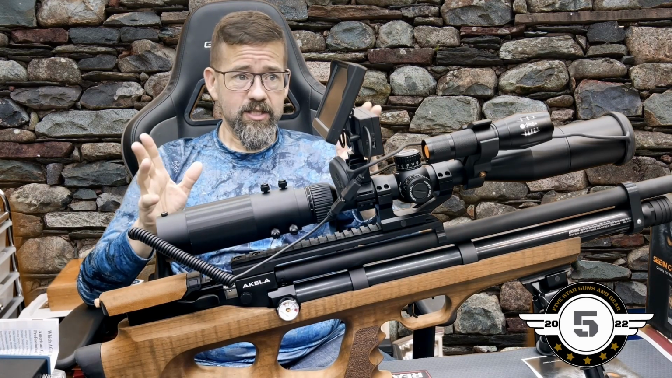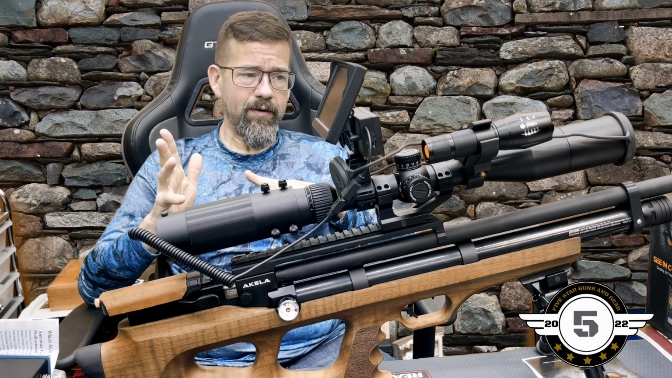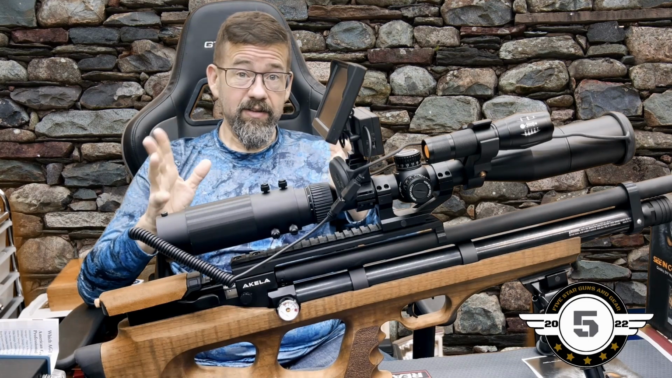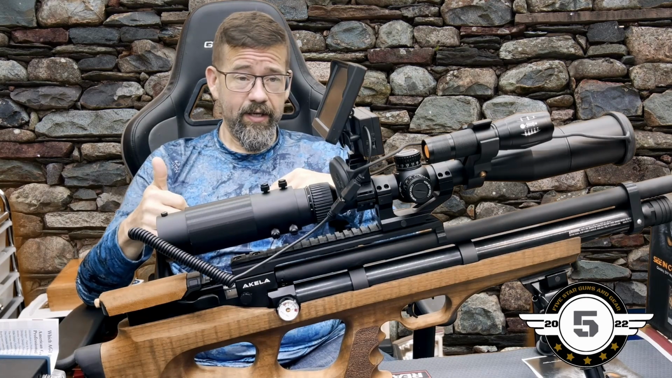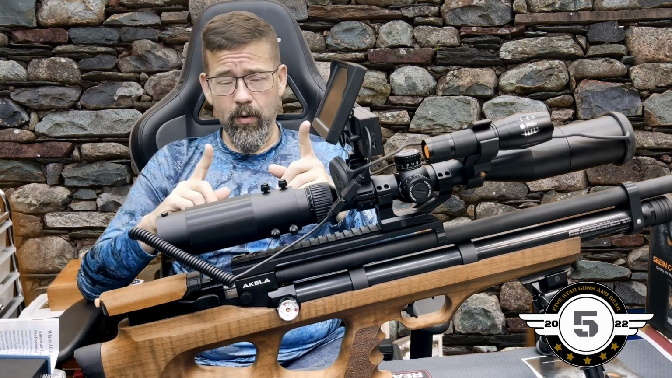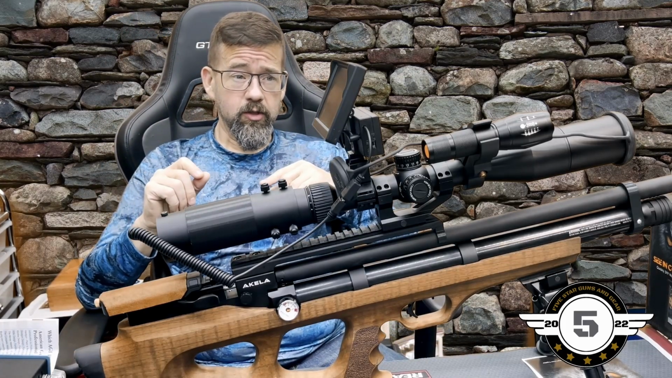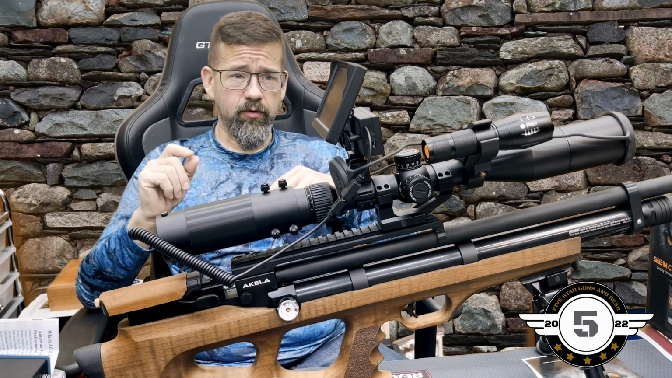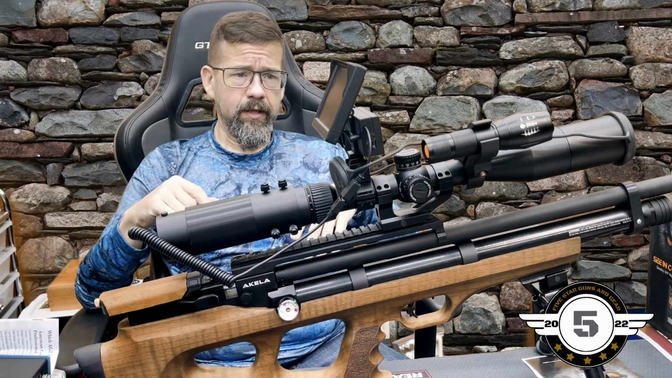So it does some things. It's pretty cool. I'm probably going to leave this on, let's say, a pesting rifle that I can use around the property, that I can leave set up dedicated for nighttime use only. I'm not going to use it for daytime, and I'll get into why in just a minute. I think it'll work out really, really good for those purposes. But I wouldn't be changing it from rifle to rifle to rifle. I'm going to pick one and leave it on it, and it's going to be done.